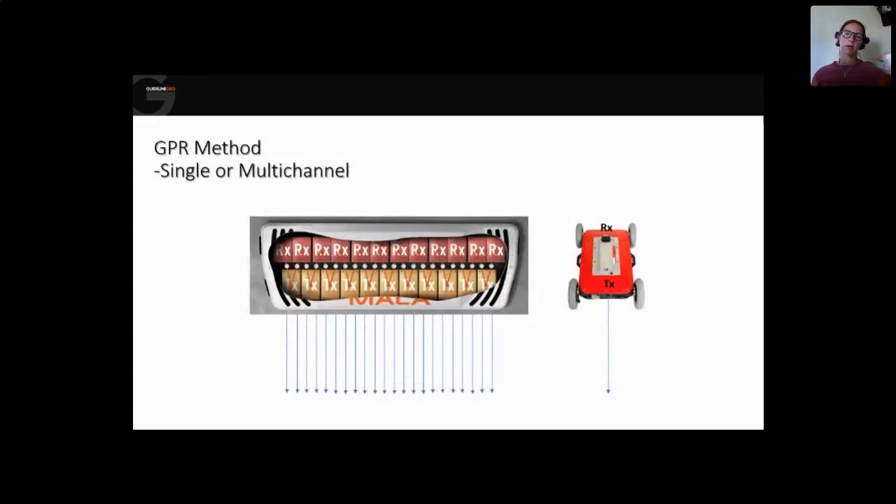We also talk about single and multi-channel antennas. To the left, we have a multi-channel antenna, and to the right, we have the single channel antenna. Even in the single channel antenna, we actually have 2 antennas. We have the receiver and we have the transmitter antenna. This is the most common GPR antenna. It's a box with 2 antennas, and you do 1 single 2D line.